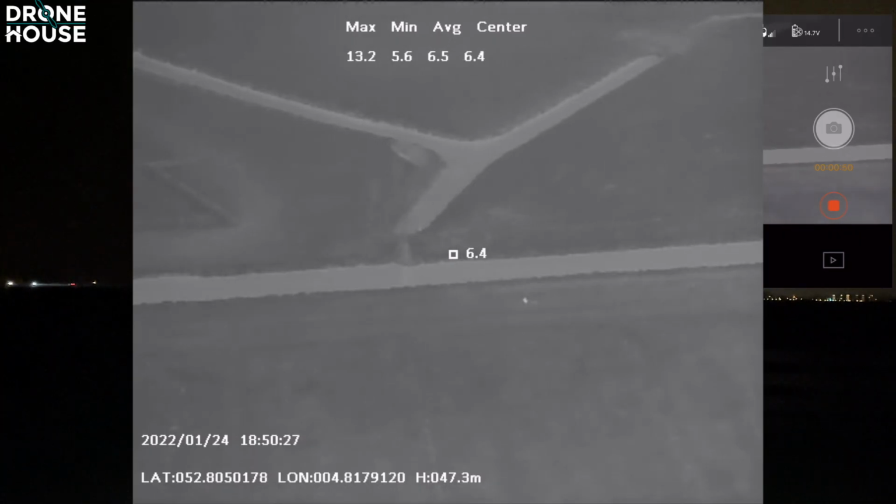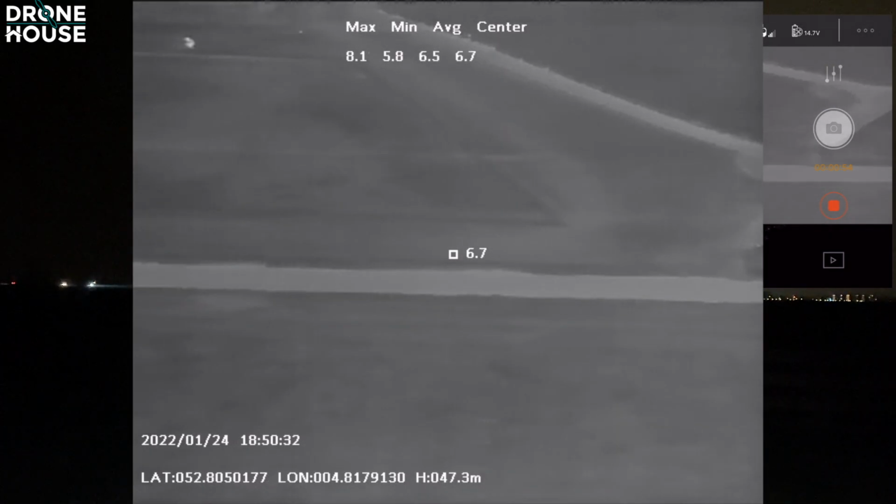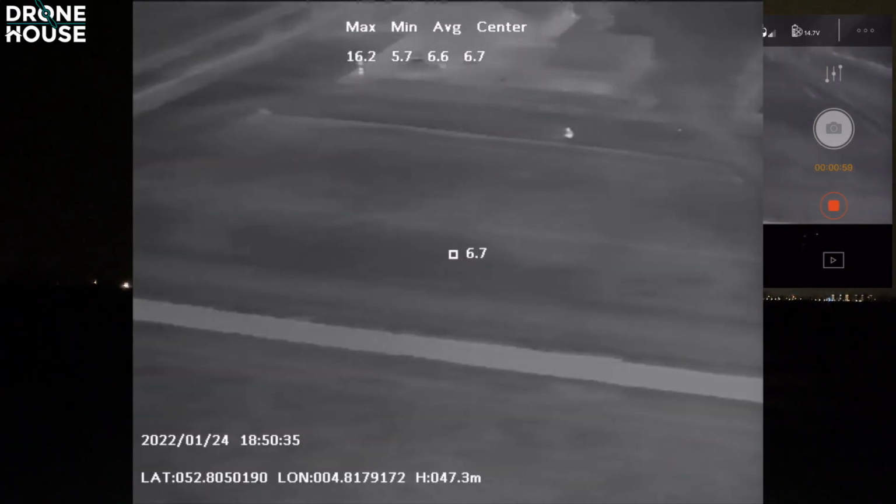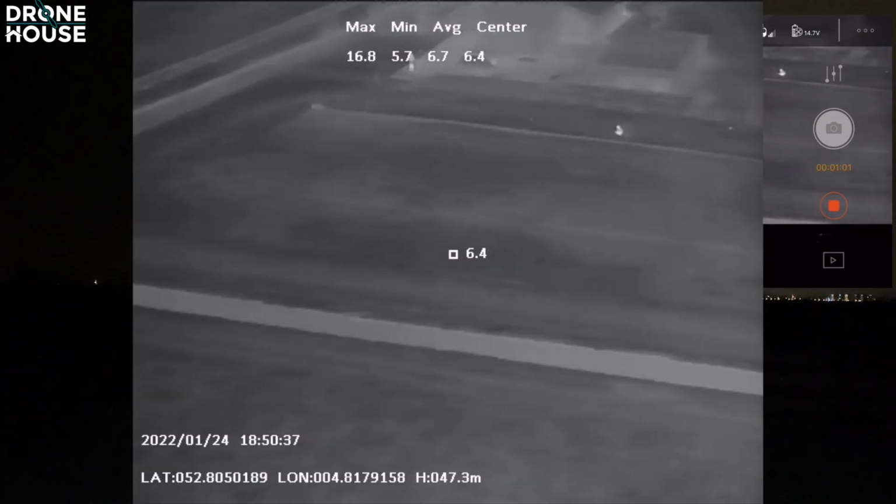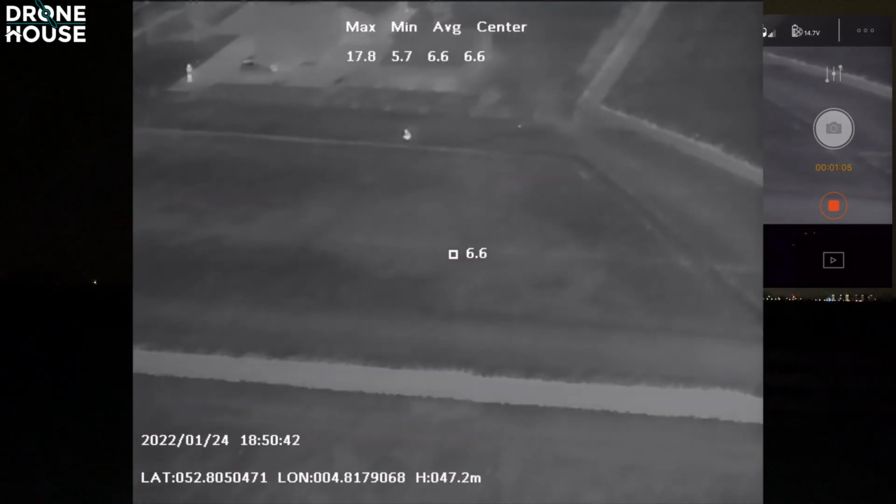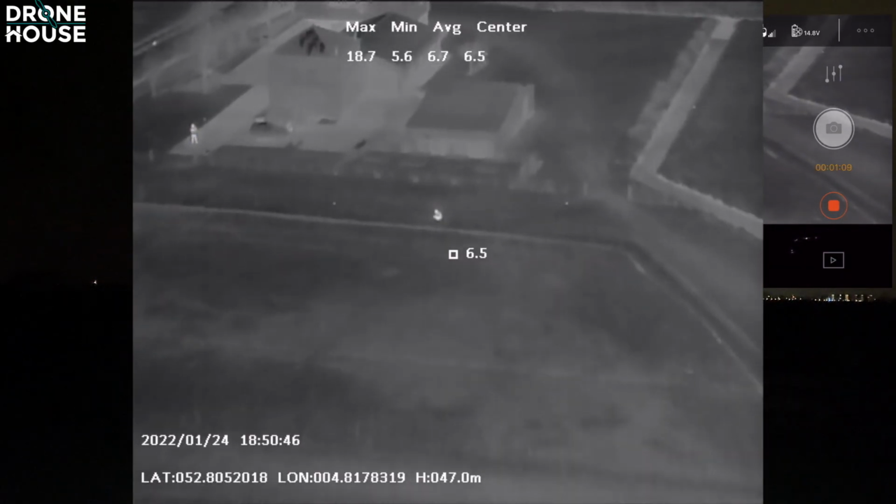Okay, there lies something big, very warm in the field. And okay, wait a minute. There's something big. Big heat signature.